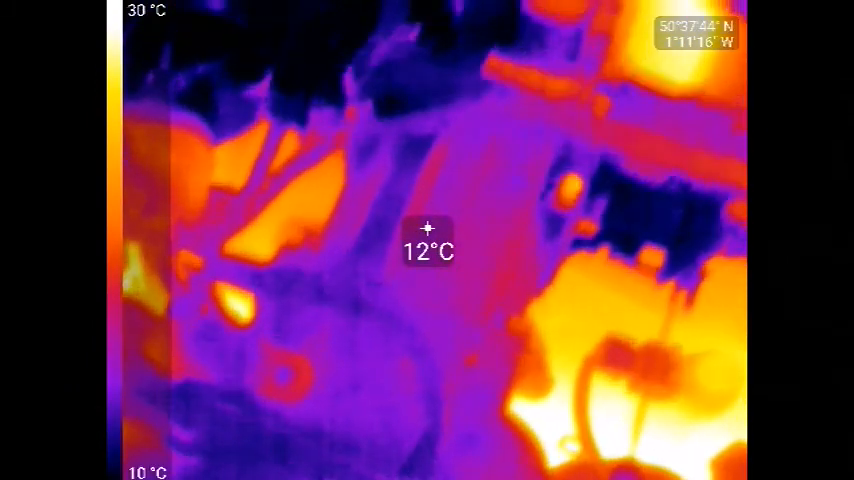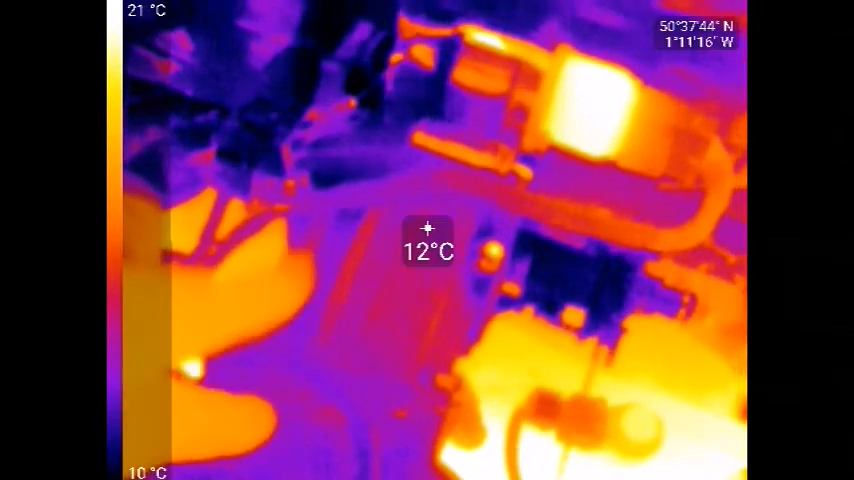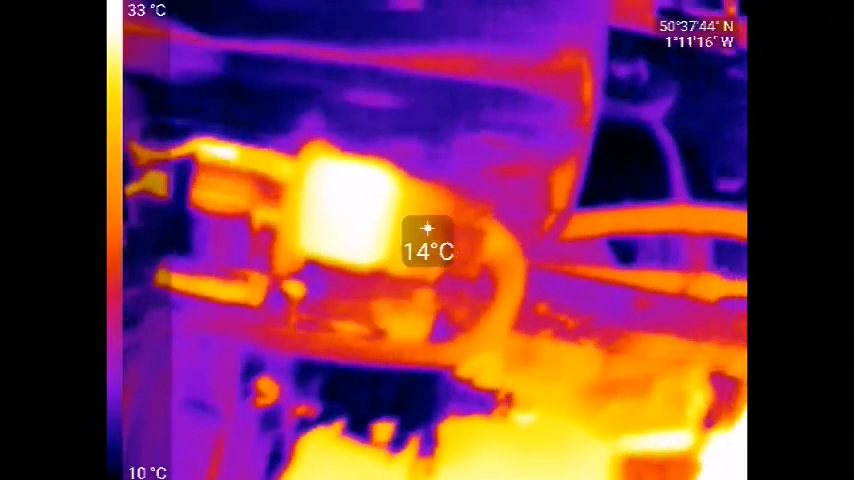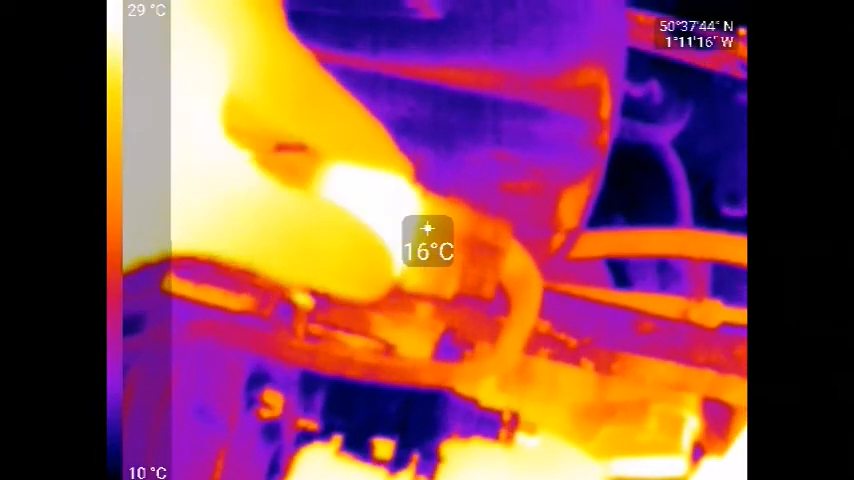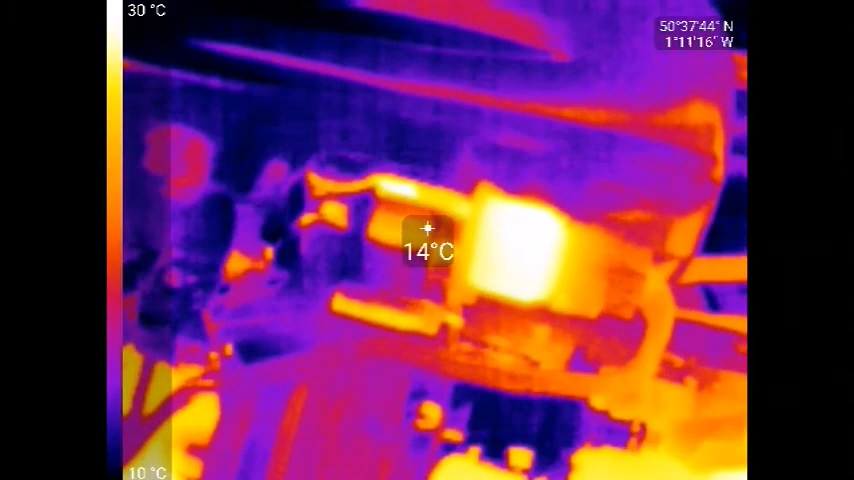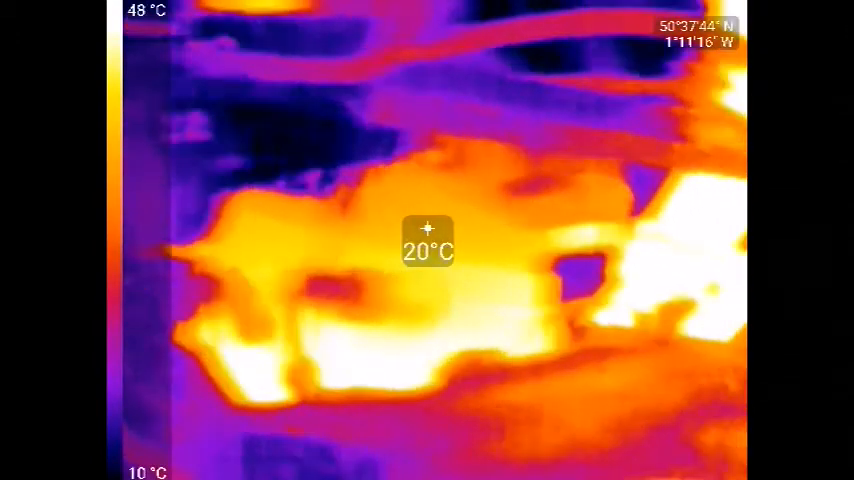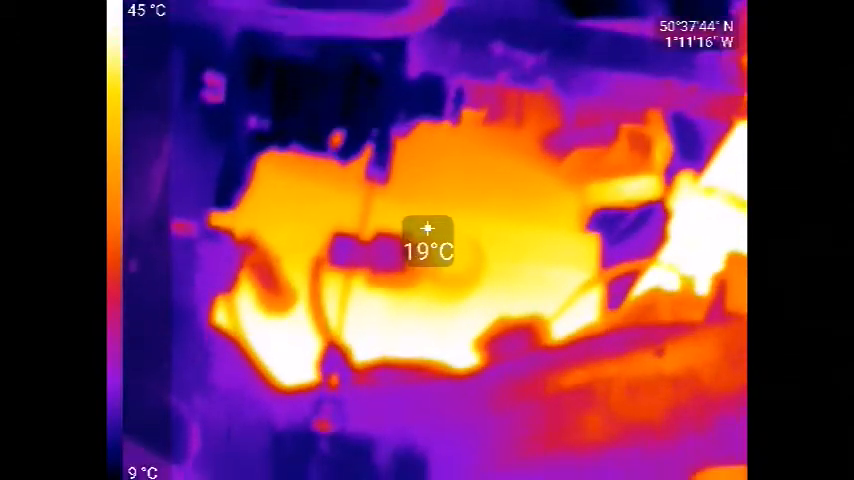There's a 3D printed part here. This is an extension to the inlet manifold. You can see there the idle valve is still quite warm. The engine block is the knock sensor.